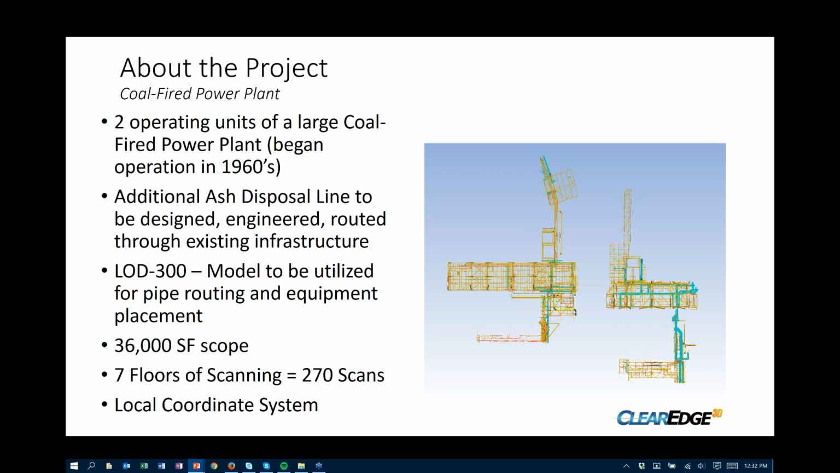If one disposal line were to have a malfunction or be down, they want a duplicate line to route this fly ash out of the unit. So you can imagine they're routing this through an already congested area, 7 floors, around 2,000 linear feet to get to the main disposal line. It was a pretty intense engineering effort, to say the least, in 2-dimensional. I can't imagine doing this in 2-dimension, but 3-dimension offered a lot of benefits and advantages to them.